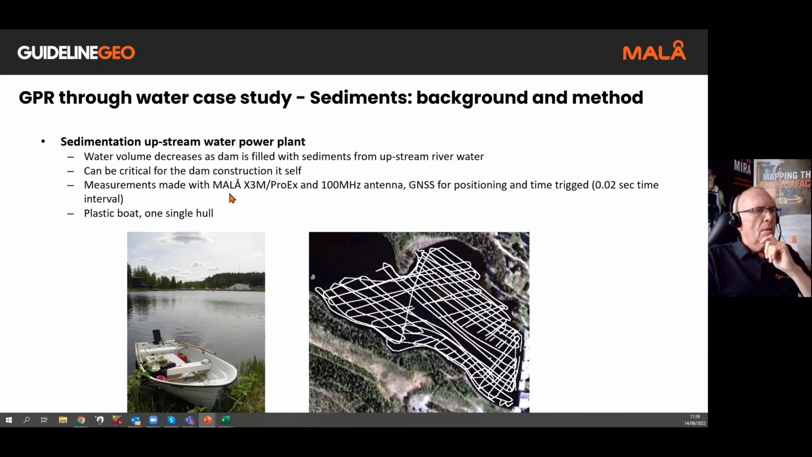We used a Malå X3M/Pro X with a 100 megahertz shielded antenna, and you can see it there in the bottom of the boat. We used a GNSS for positioning because we wanted accurate position of the data, and in this case we used time triggering at 0.02 seconds. That meant we could take measurements a lot quicker, so the boat could travel a little bit faster than in the previous example. But again, a single hulled, plastic boat.